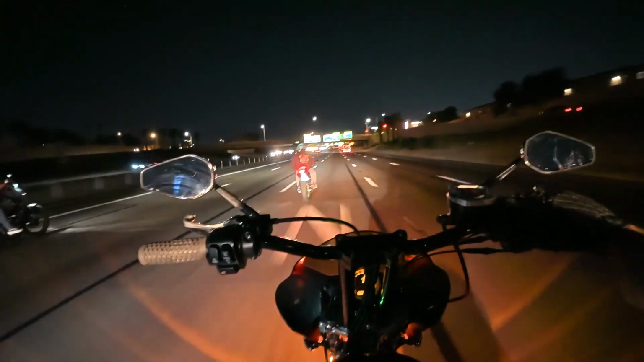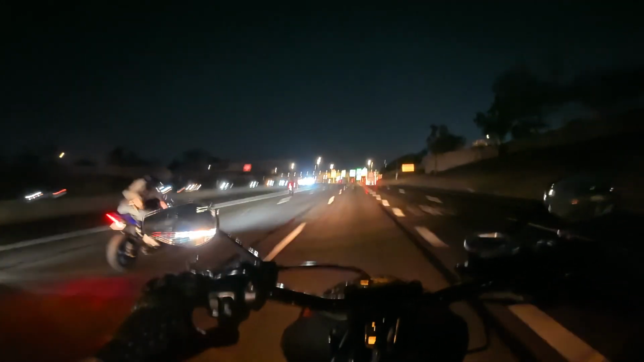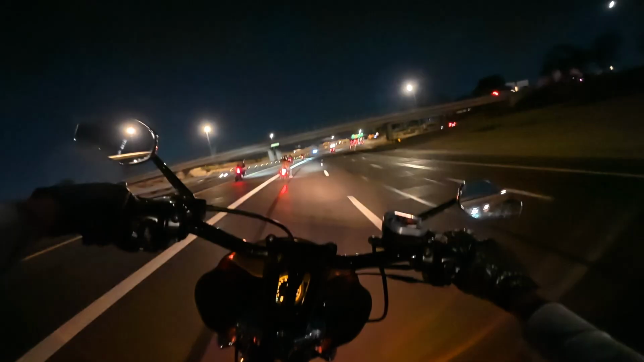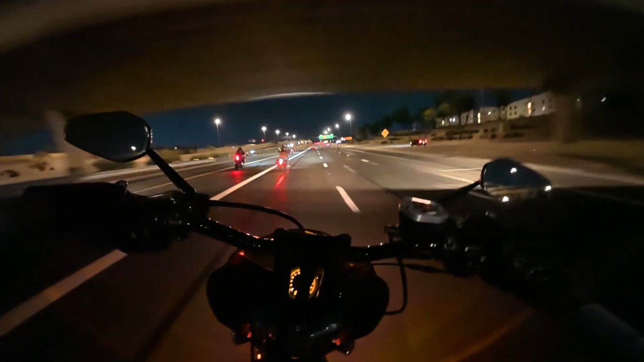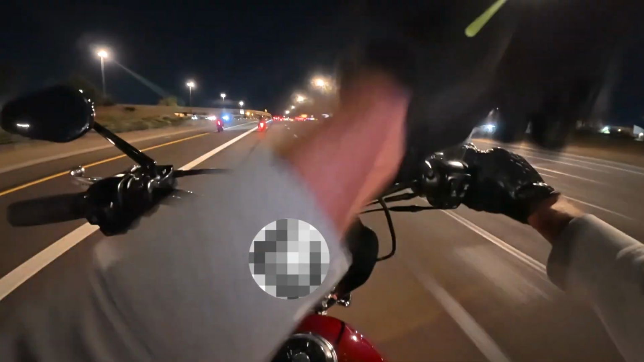It's always a little sketchy riding at night with a bunch of bikes. You never know when someone's gonna take off or do something sketchy. Chopper bro!